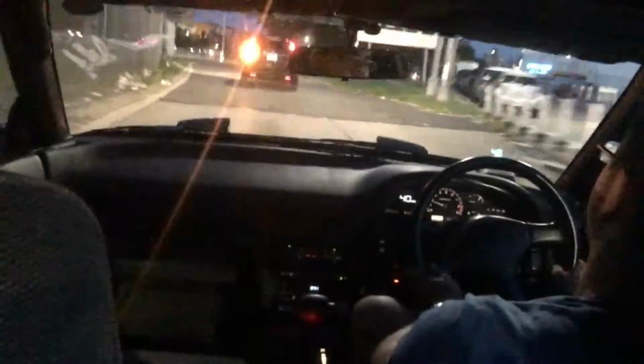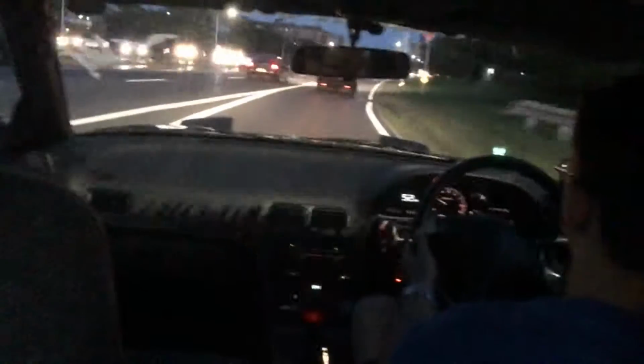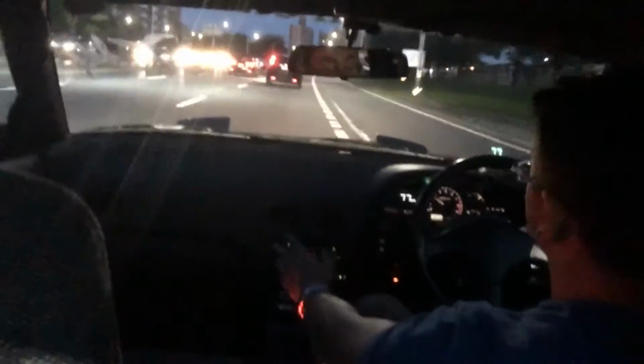The way back, the highway has a little bit less traffic going on for this bit anyway. So I'd like to show you guys a bit of just cruising, because going 40 and 50 kilometers down a highway is kind of stupid. Unfortunately, it's something you